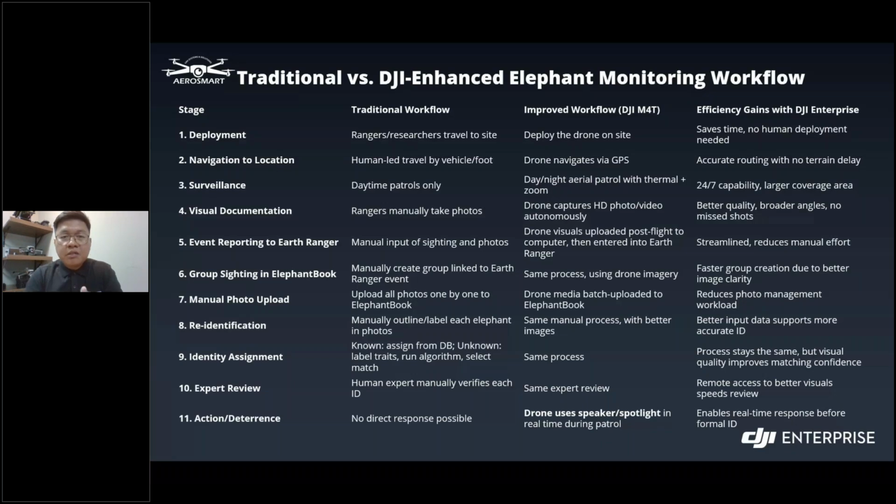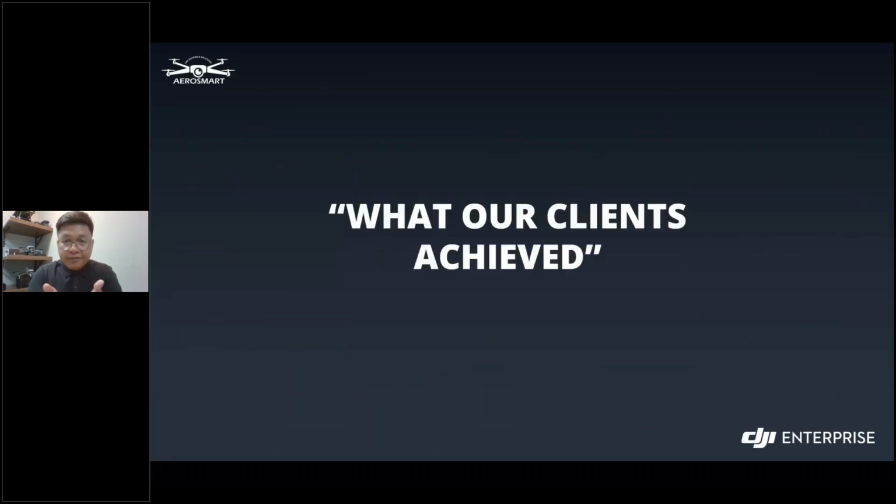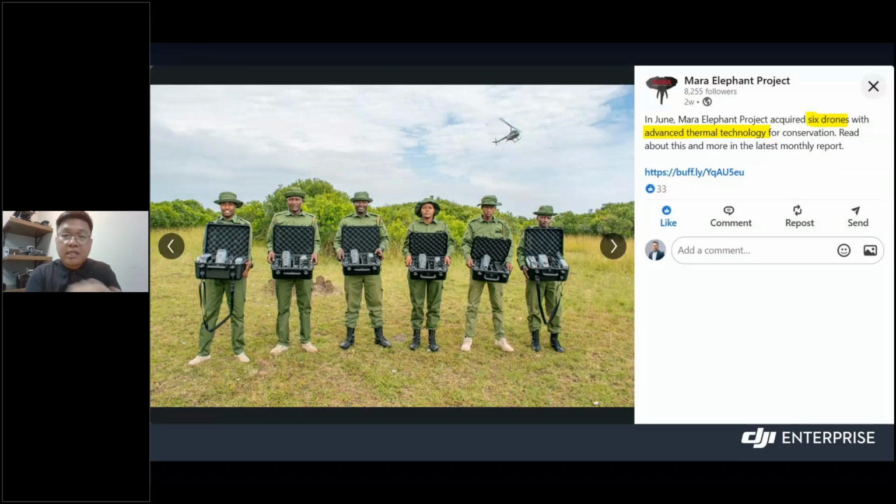Okay, so let me just share with you what our clients achieve after they have used these drones in their daily operations. The first is that the Mara Elephant Project team recently shared on LinkedIn that they are now operating 6 DJI enterprise drones, a combination of DJI Matrice 40 and DJI Mavic 3T models.